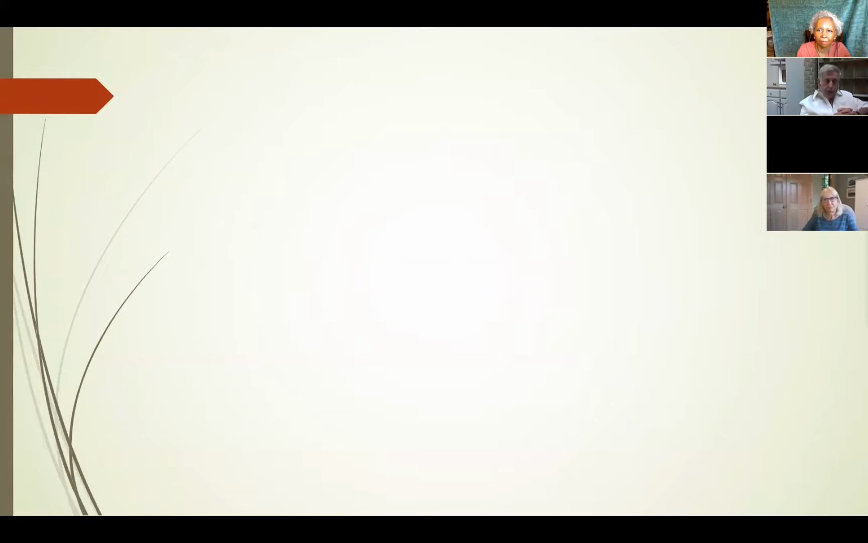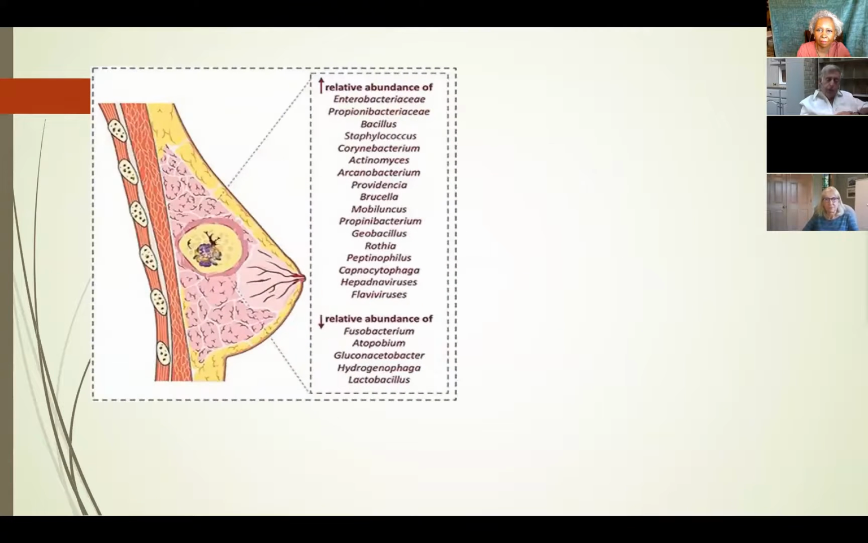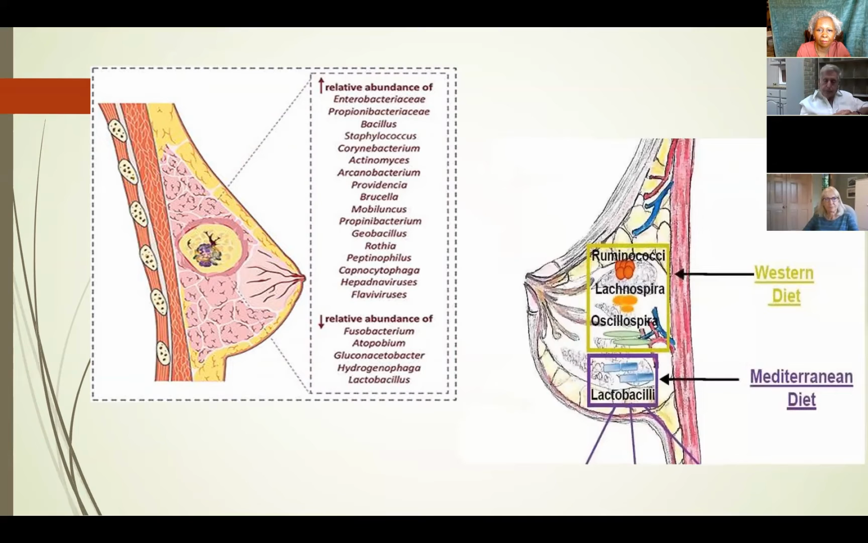So we're kind of excited about our field and we're moving forward. And now we're finding that it has to do with the breast as well, and breast cancer. So if anybody has any questions, I'll be happy to answer, but that's kind of a brief example of what we're dealing with in microbiota.